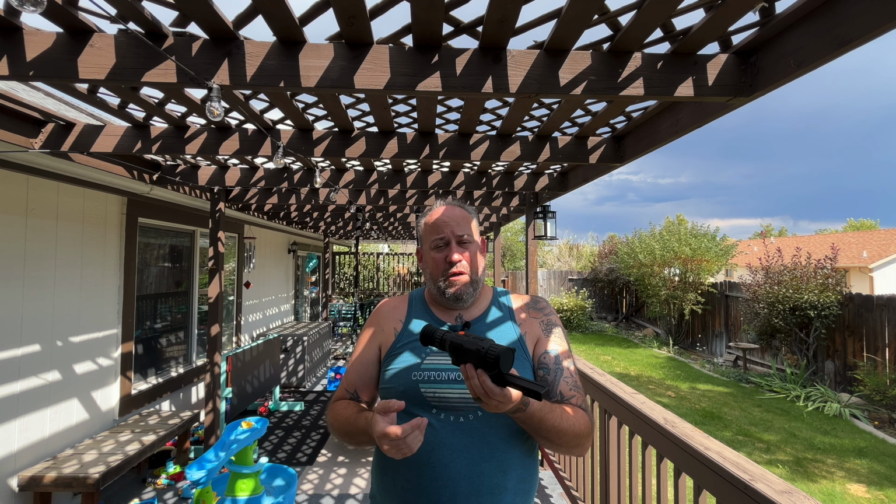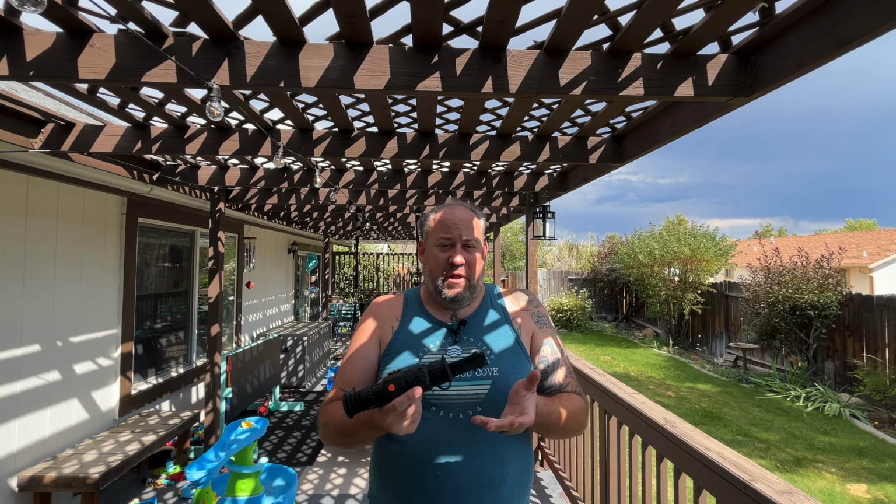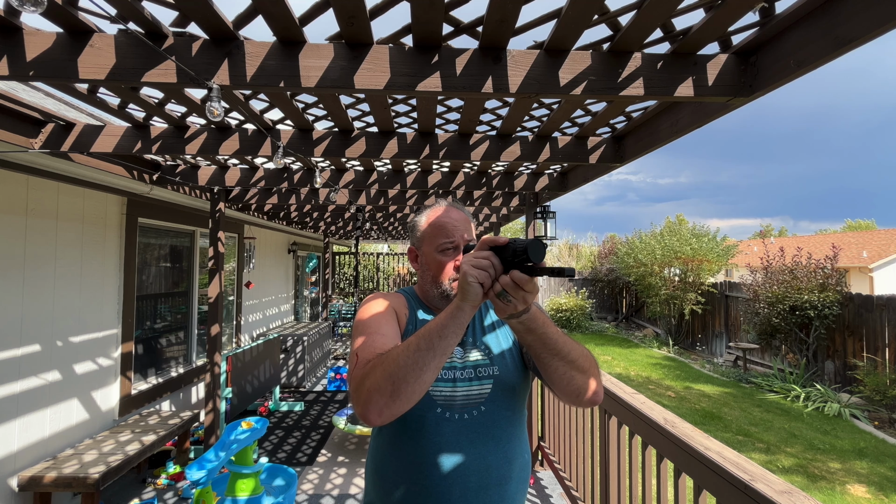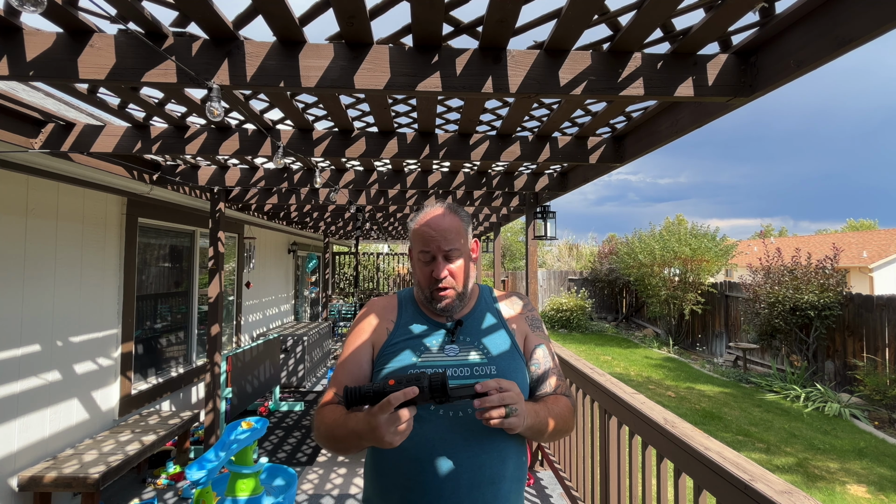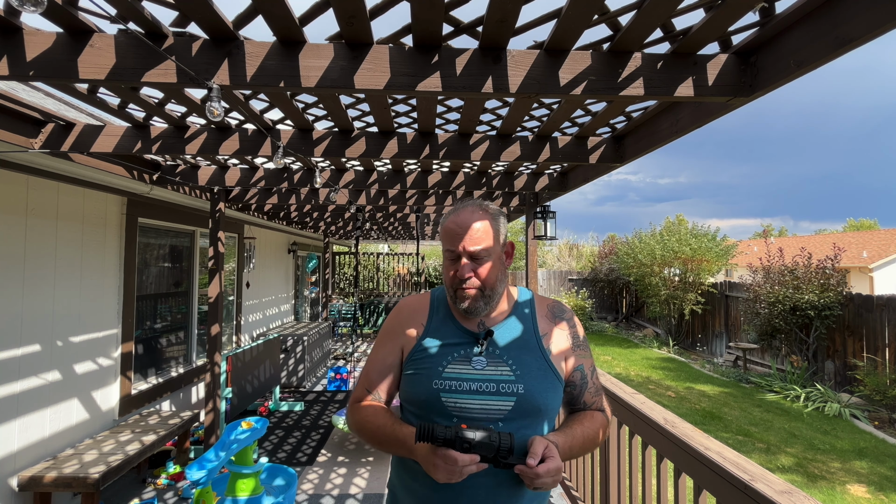This all depends on what you're going to put it on and your field of view on that rifle or pistol or whatever. And you don't really have to put it on a gun either. You can just use it as a monocular and just hold it and see what you're seeing. It's basically set up for a gun, but you don't have to use it on a gun. That's what I'm trying to say.